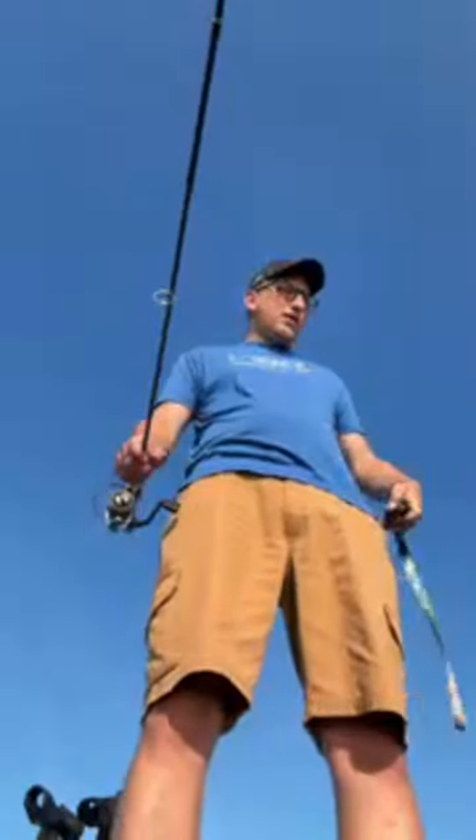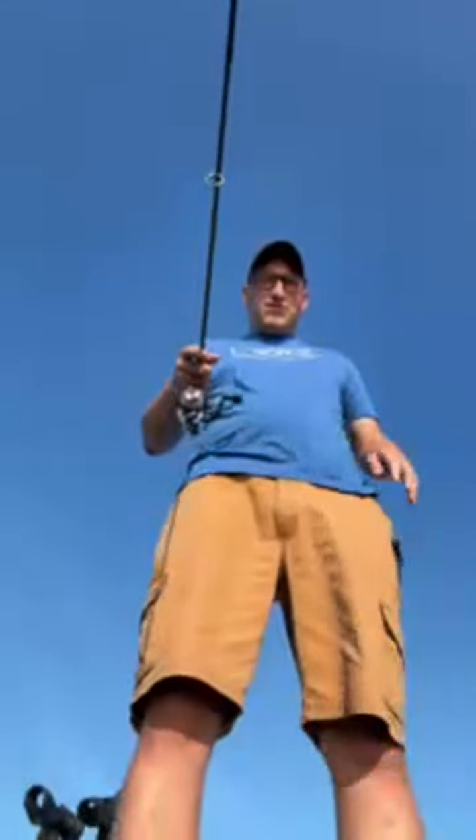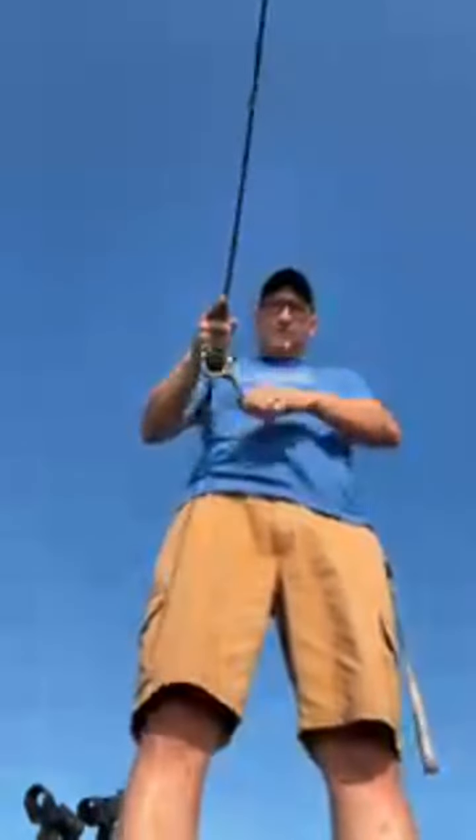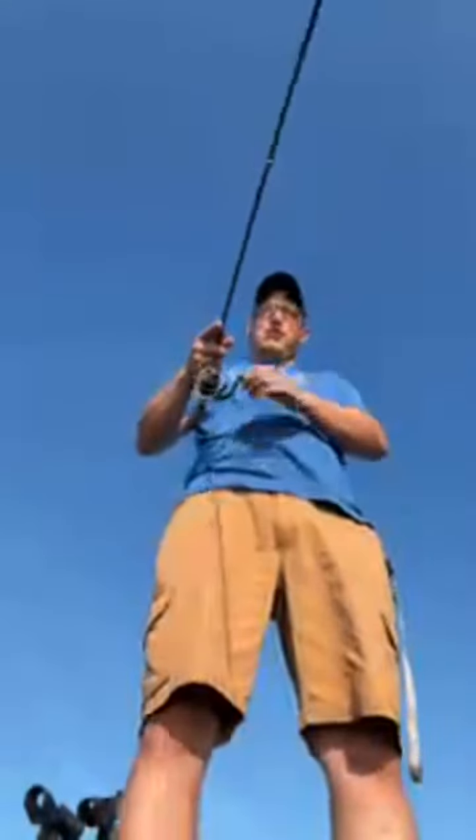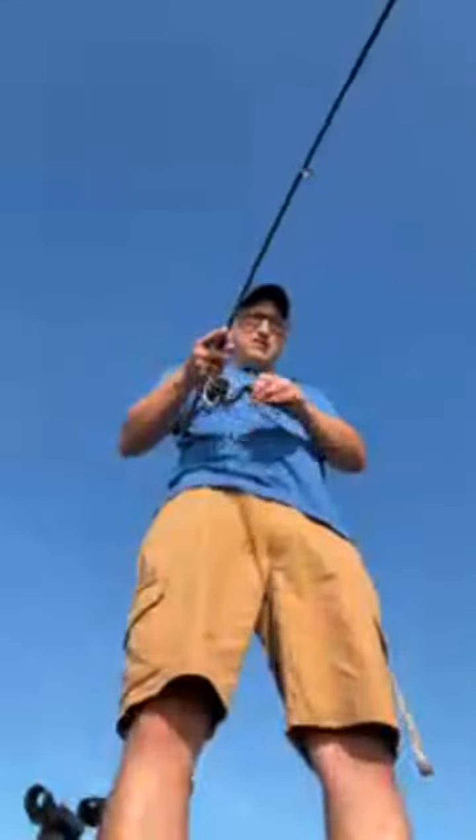Okay, so all these fish are gone. No, there's some way behind me, 75. Lots of bait out here too. I'm seeing a lot of bait balls up high. Once that sun comes up though, that bite kind of dies down a little.